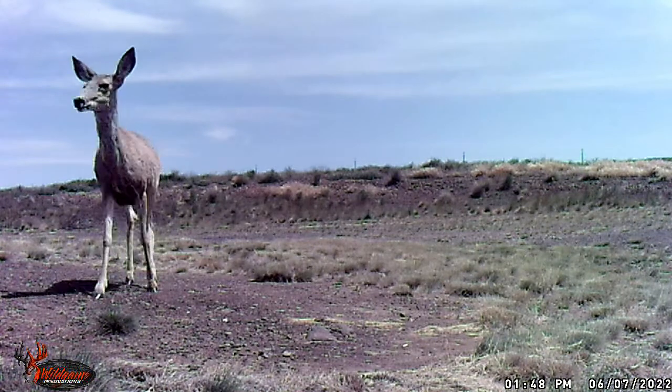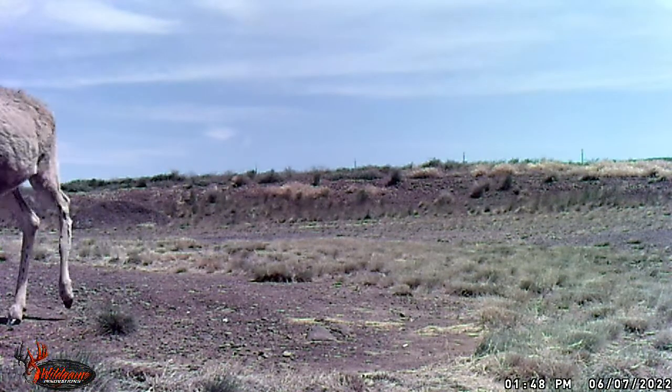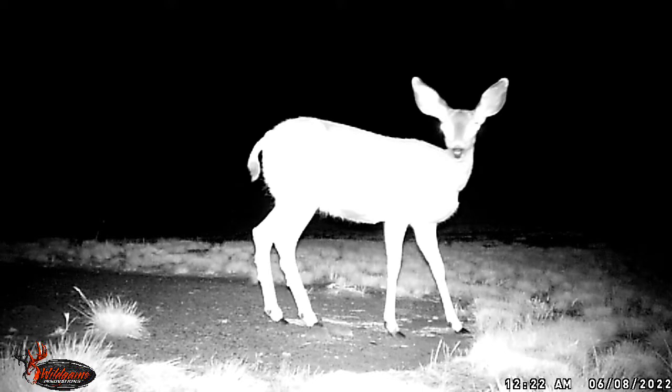I was wondering what I would find behind the barn, and so far just found some deer and birds flying around.